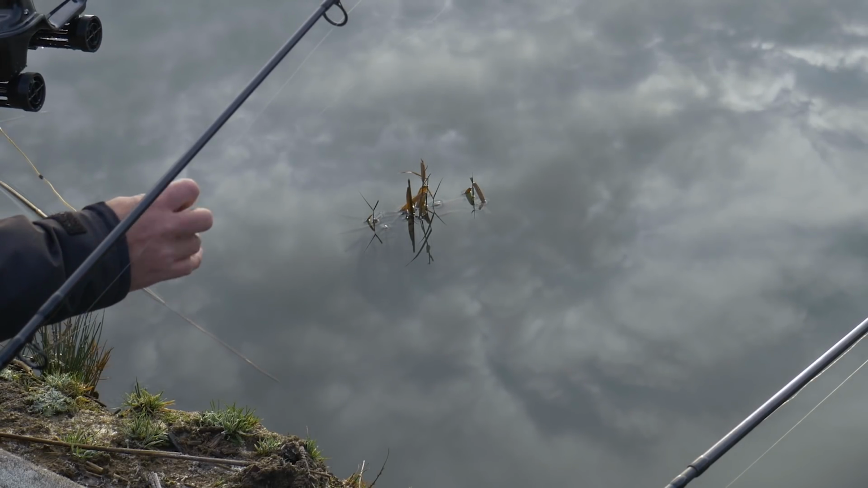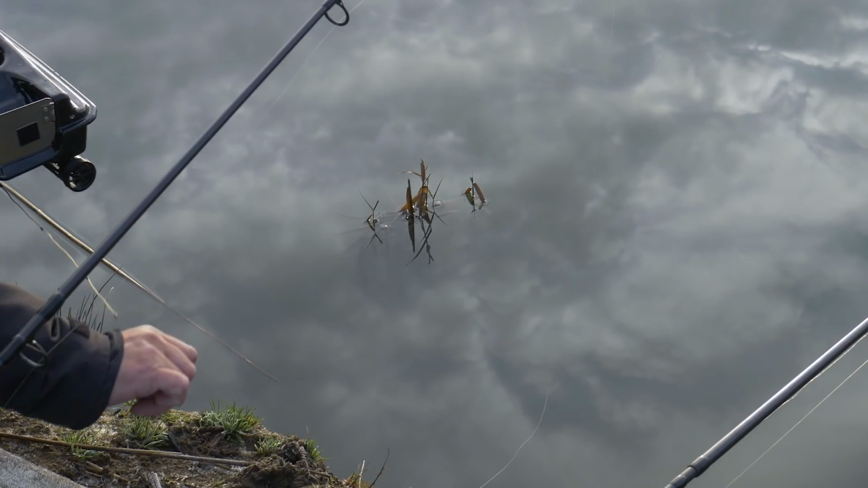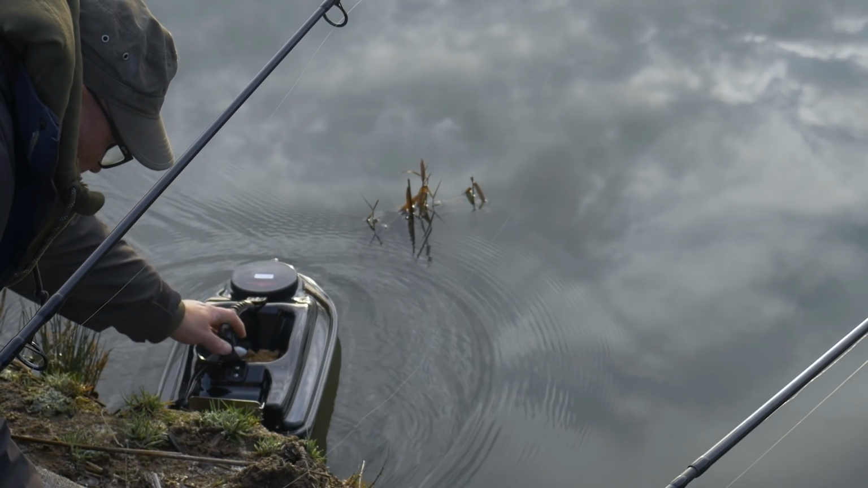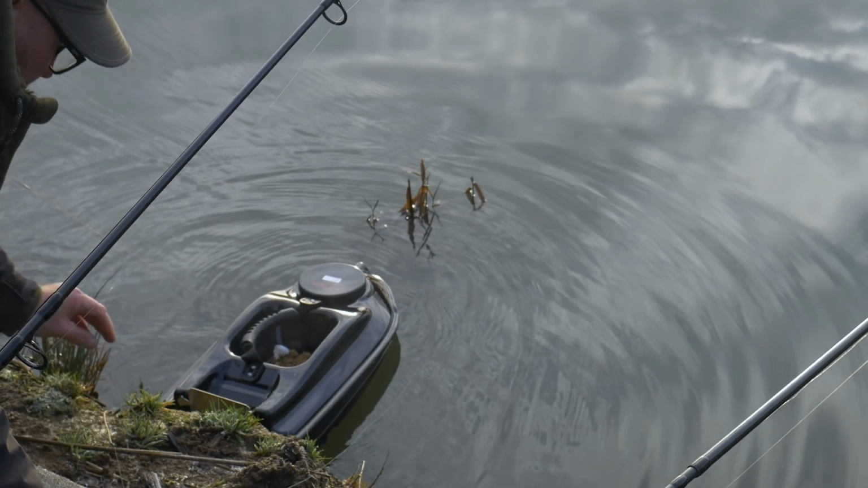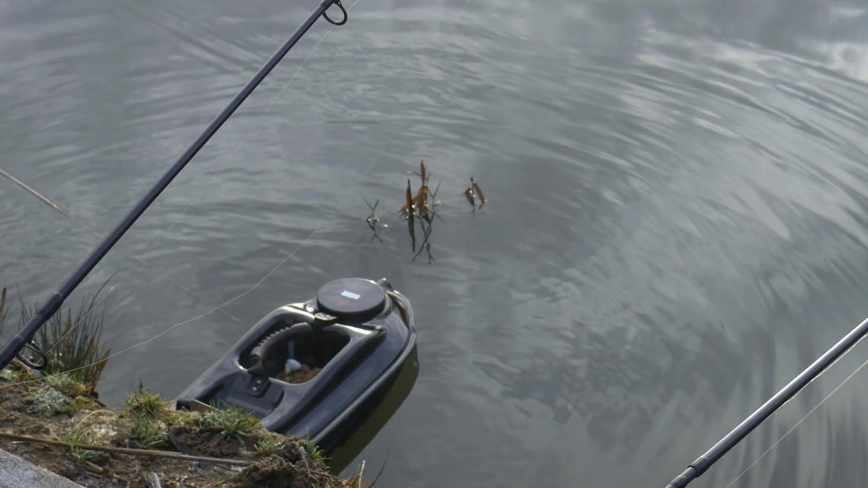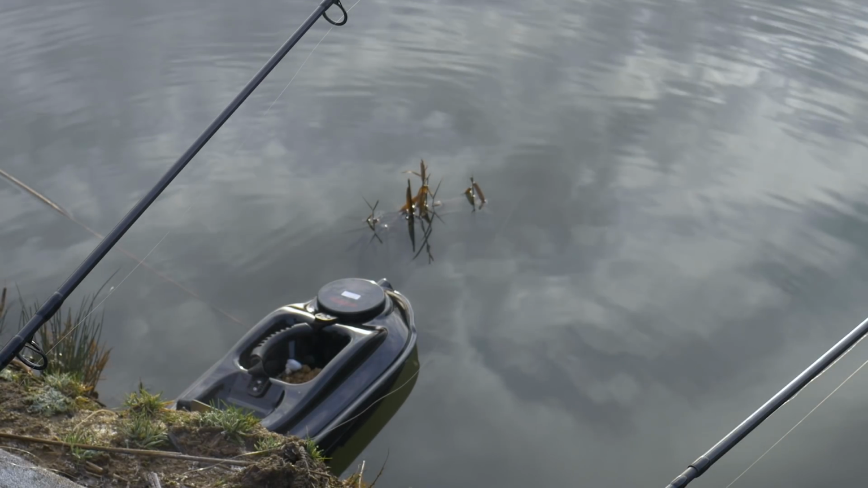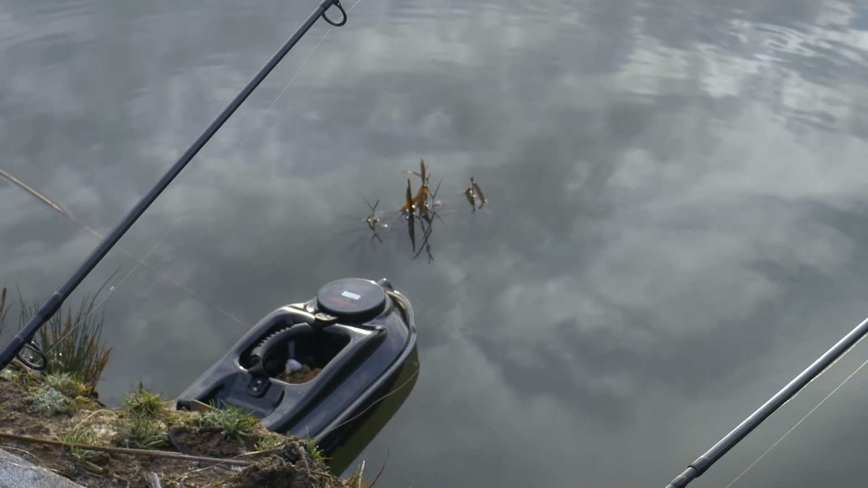So obviously keep the line out the way. Put it in the drink like so, and ready to go. Now the beauty of this boat is the controller is only a one-handed controller.